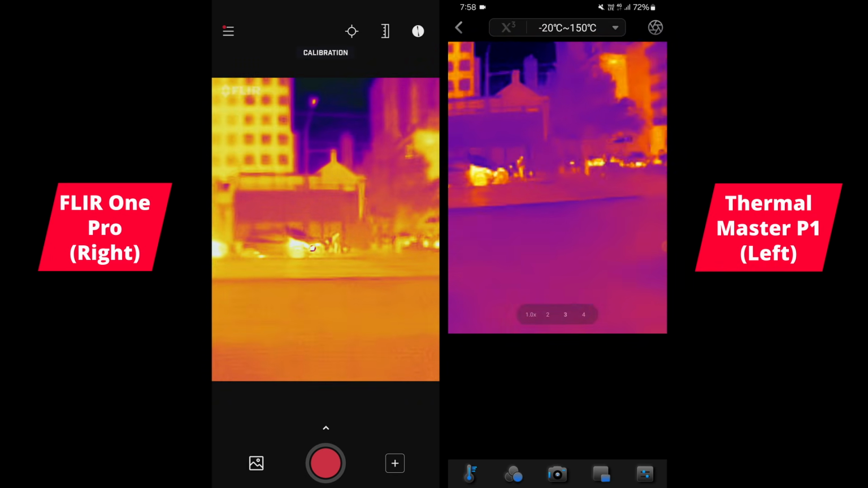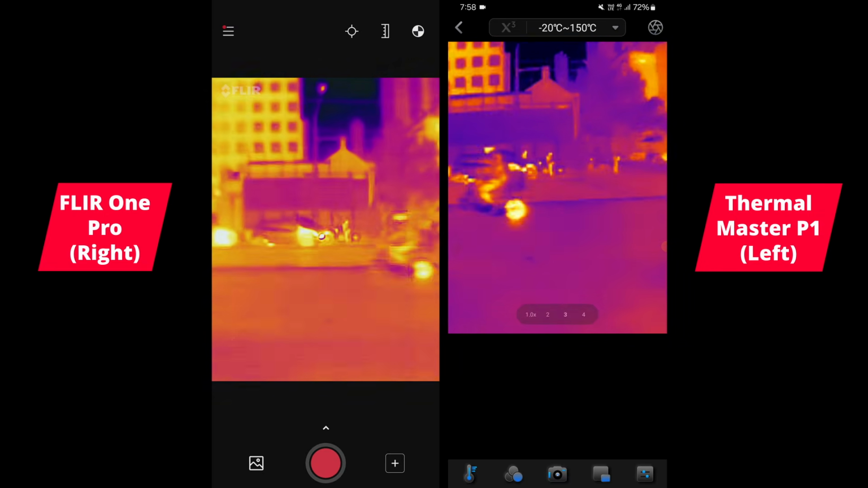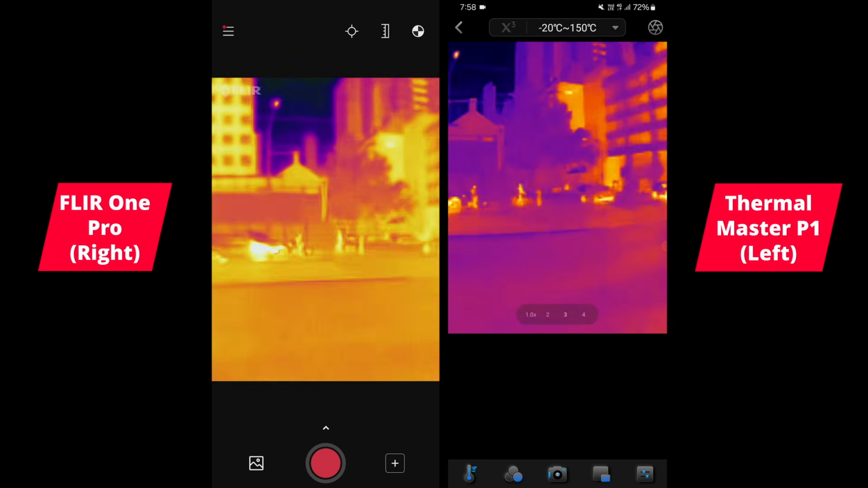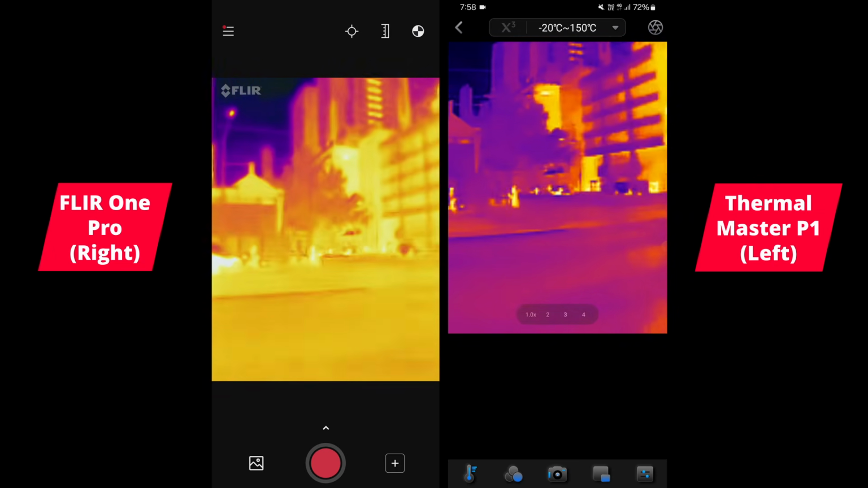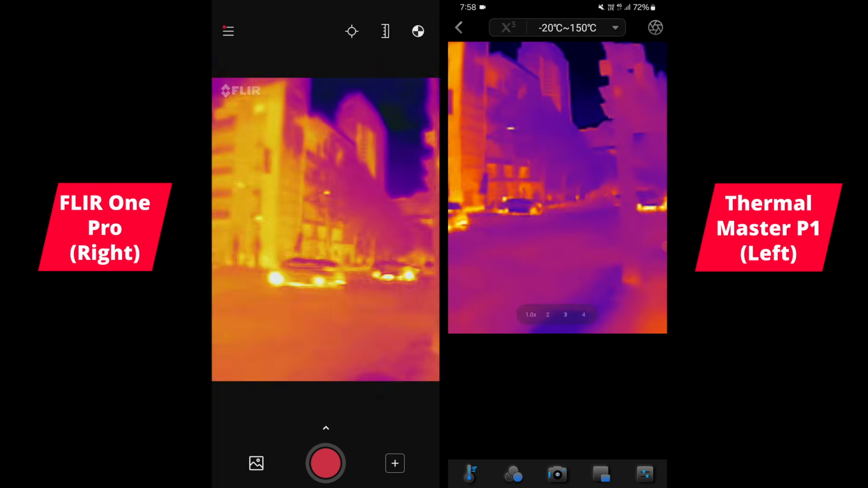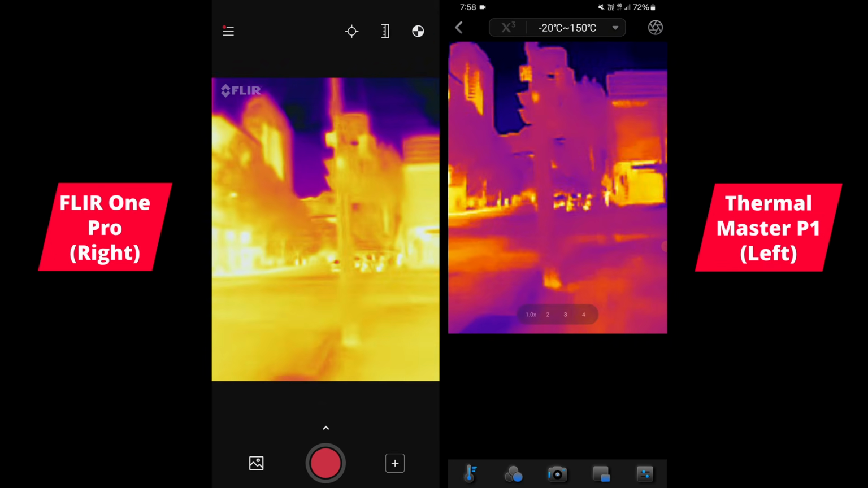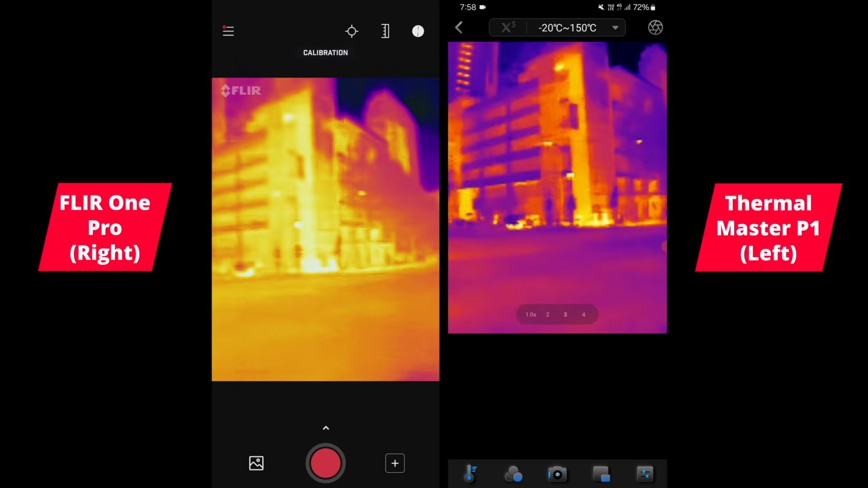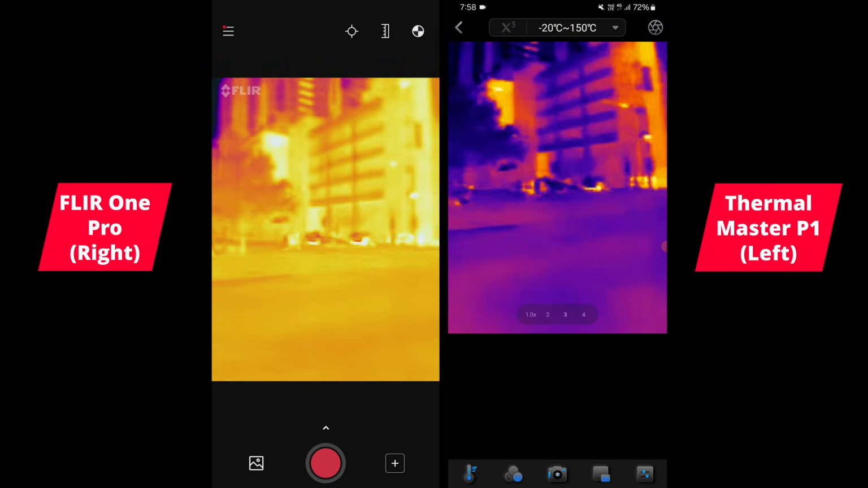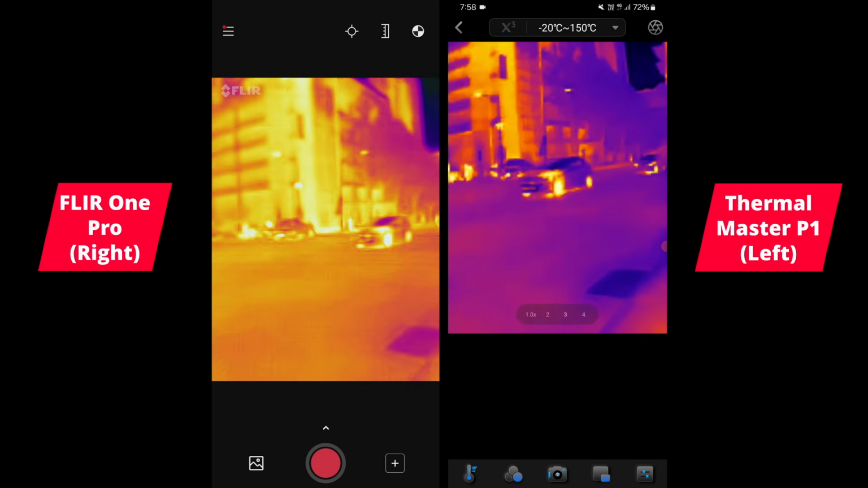Alright, so on the left I've got the FLIR One Pro, and on the right we have the Thermal Master P1, and I've got them side by side of each other now, looking down this road, and you can see it's really like night and day. You get much better thermal contrast with the P1 compared to the FLIR One Pro, and the overall refresh rate as well is just so much better. It's smoother.